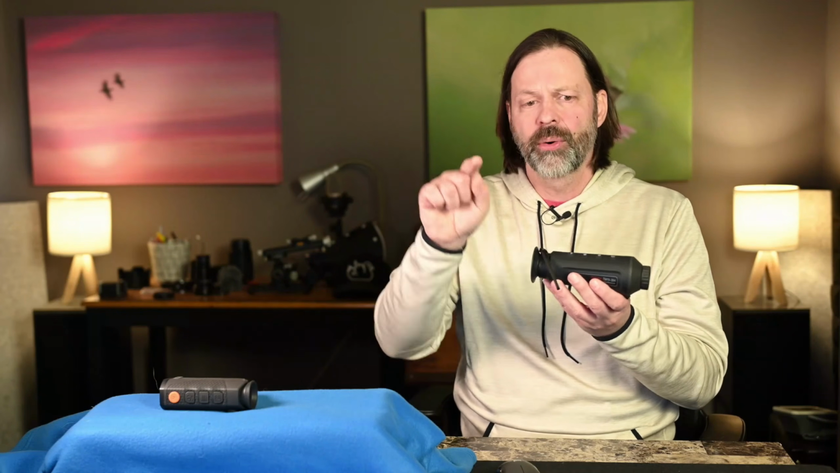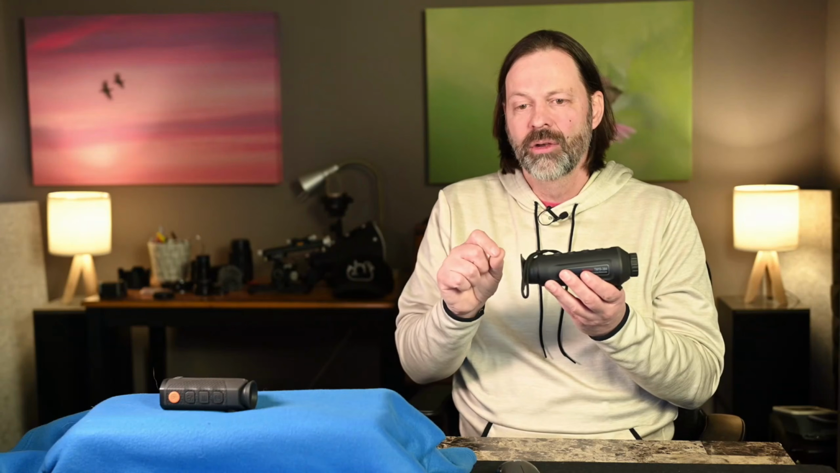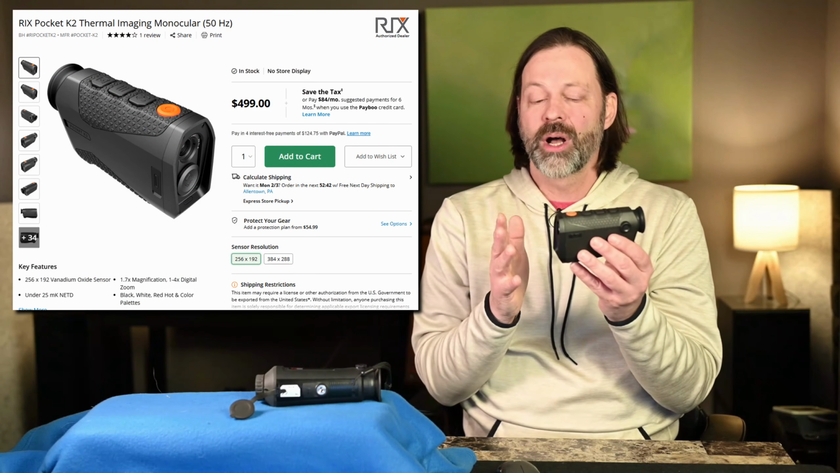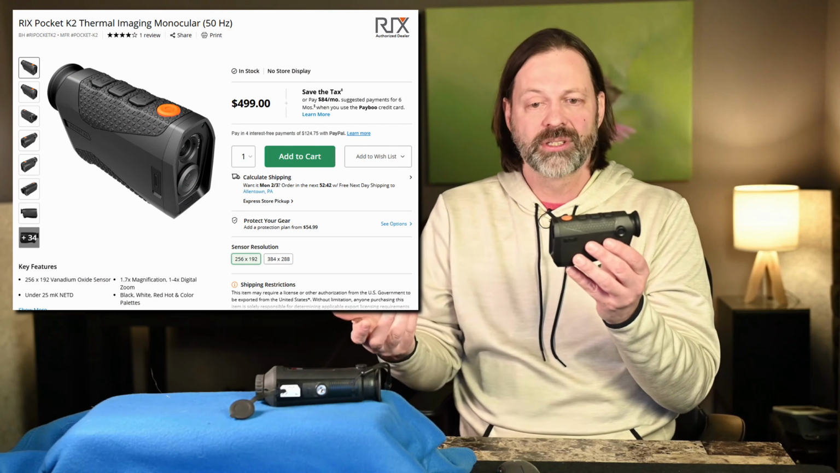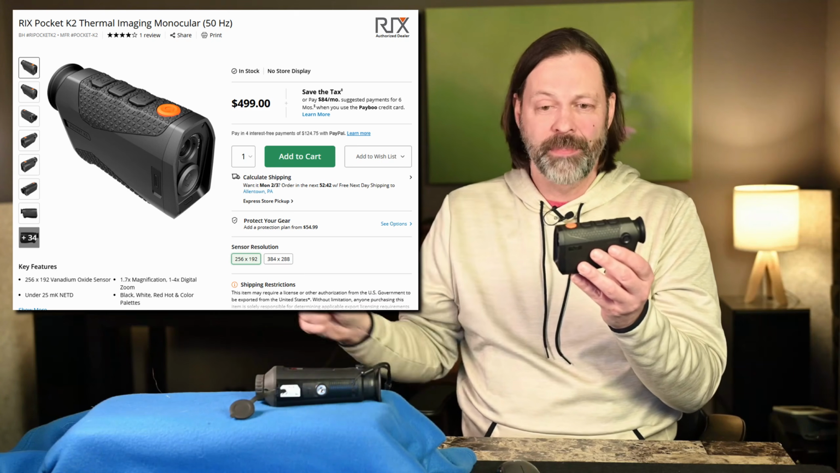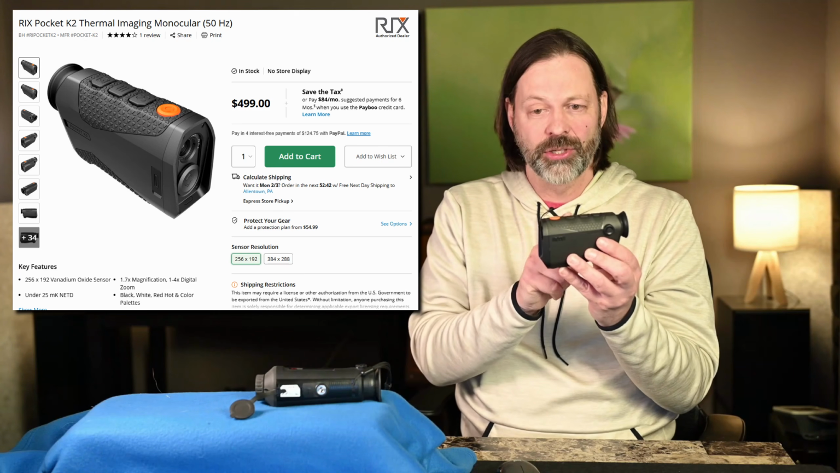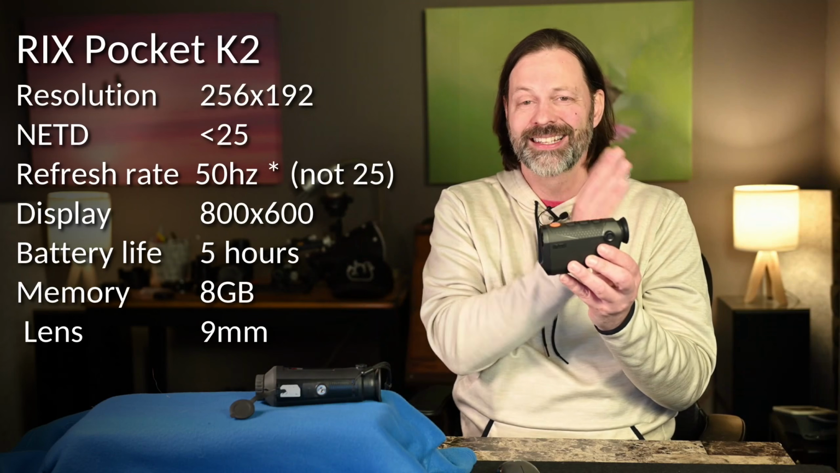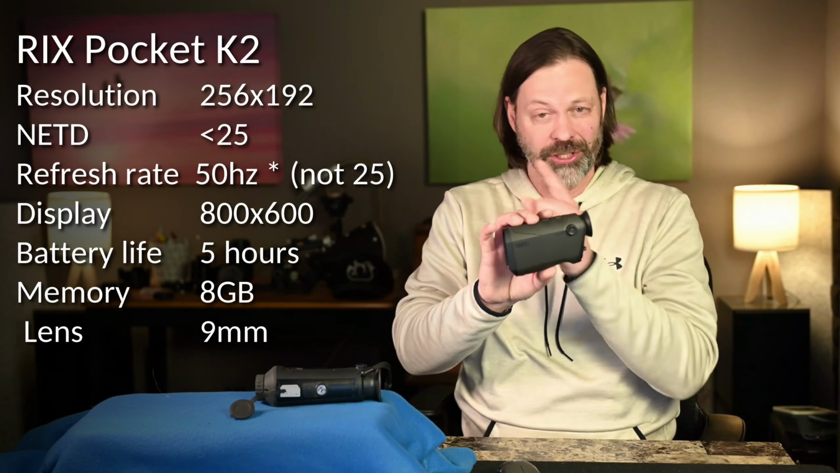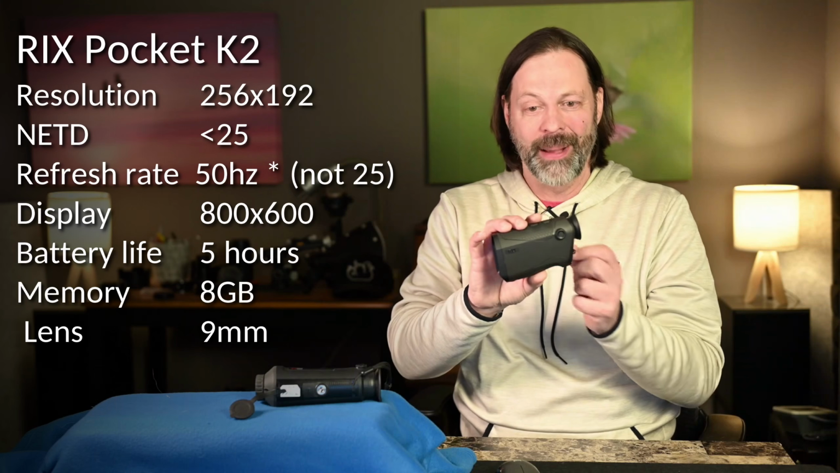The other thing I want to show you though is that NETD rating was 35. All right, so just pay attention to that for a second. Now this one came in at $500. I wanted to get something that was a little more value conscious. I wasn't sure how they would compare. I'll show you the direct comparison in a minute. This is only 256 in terms of resolution, so 50% less resolution. It is, however, more sensitive to heat differences. You can see that in the example I'm about to give you.